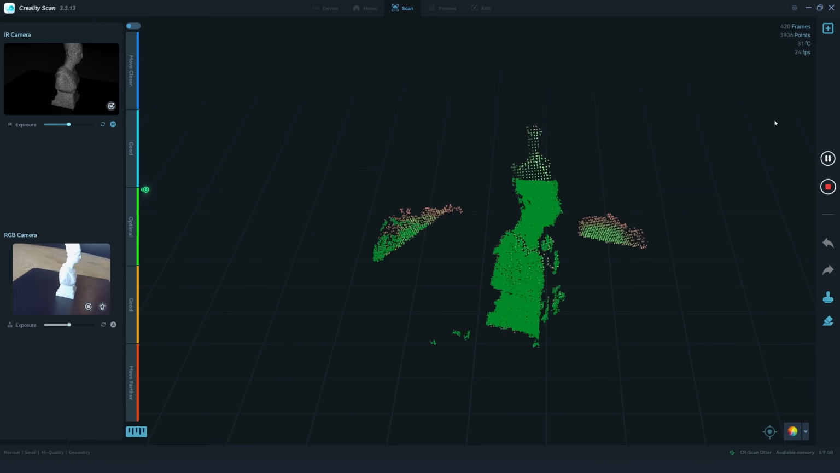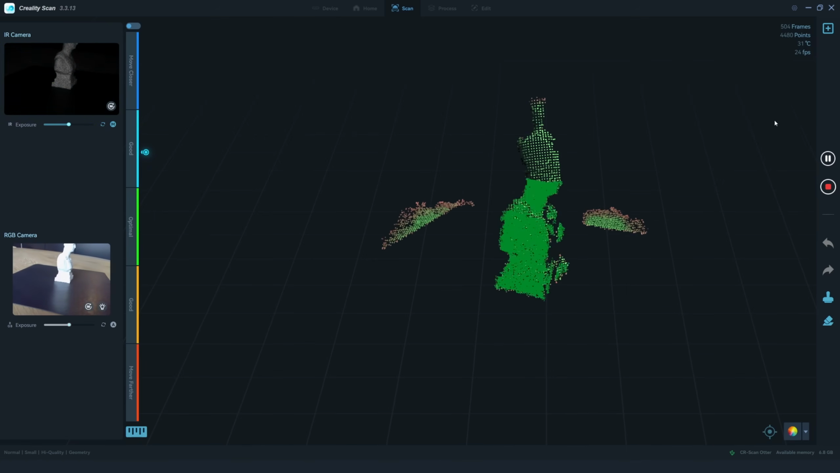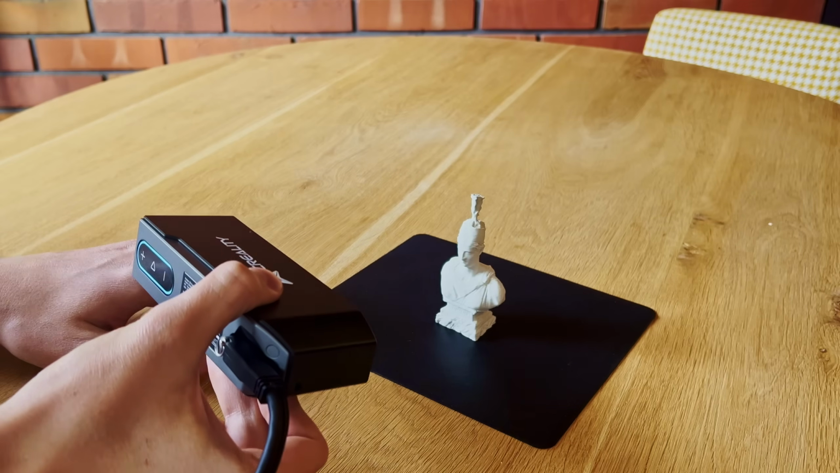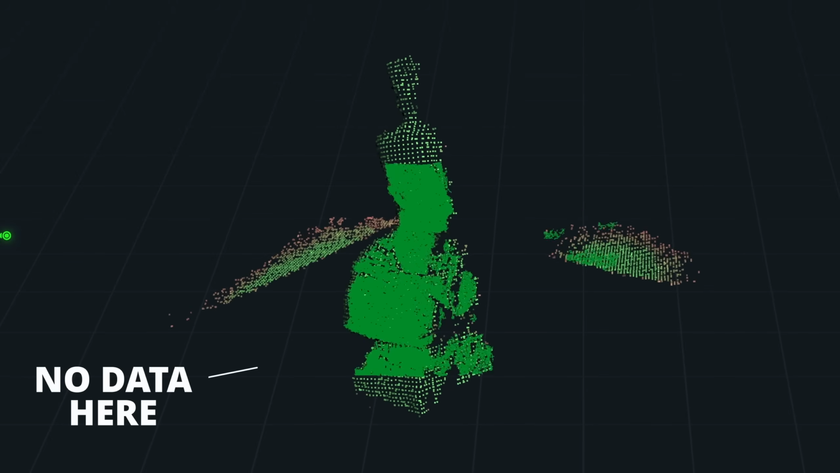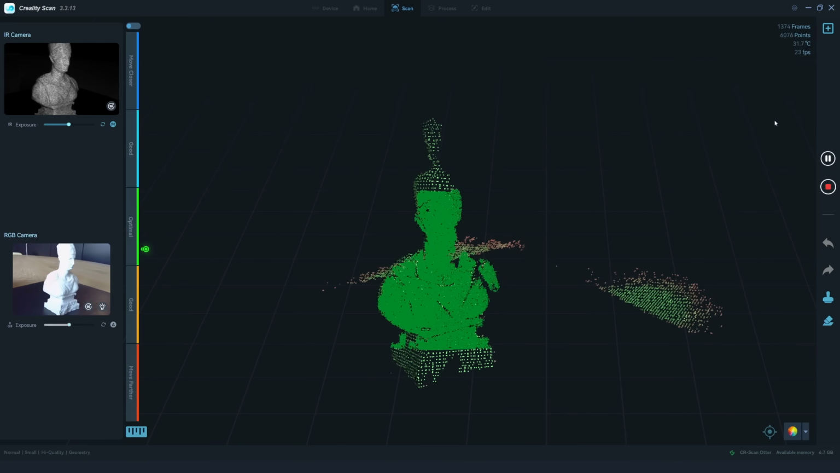This is the live view from Creality Scan software, and my first observation is that the base mat is doing wonders. It is completely invisible to the scanner, and so the object is fully separated from the surroundings. As far as I can tell, it has to do with the material's color and glossiness.